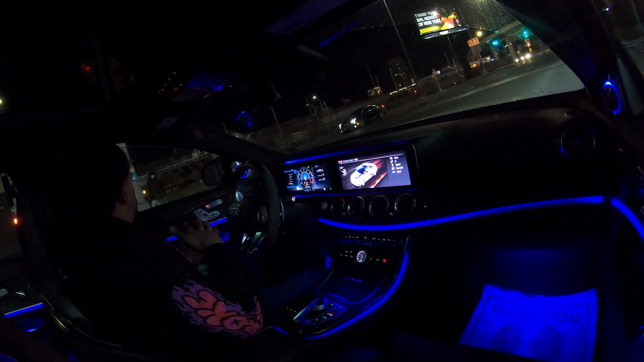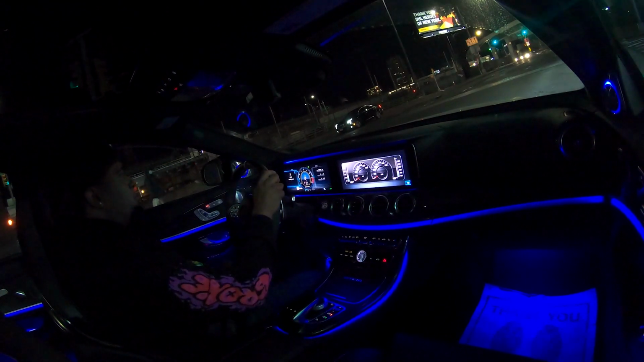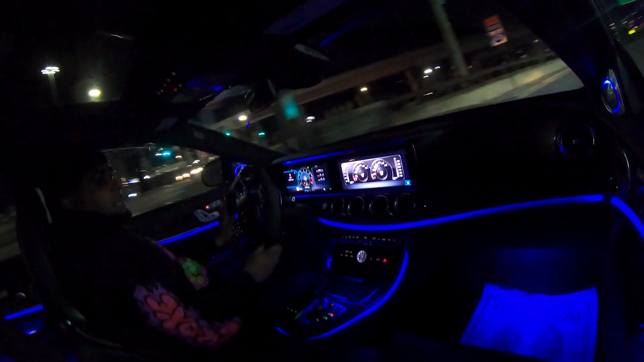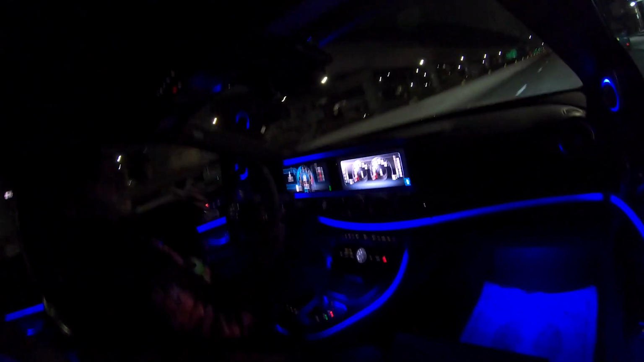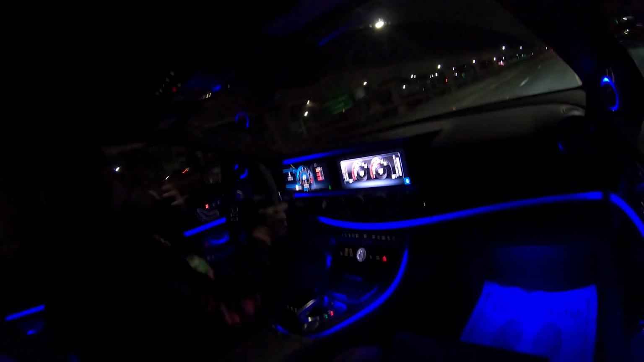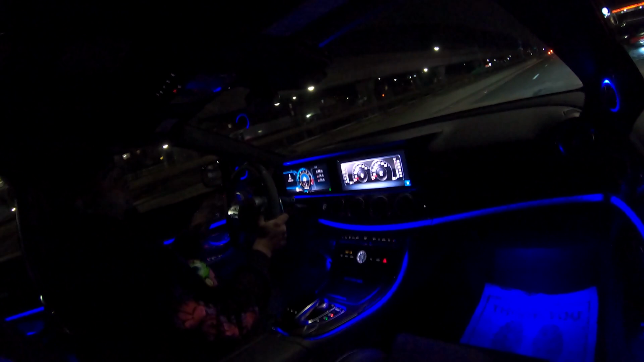So why did I buy an E63 over an M5? Honestly, I came from an M4, so I already knew what it was like to have a BMW. They say that having an M5 is a different experience from an M4, but I wanted to venture out other than just driving a BMW all the time. I'm very happy with this decision.